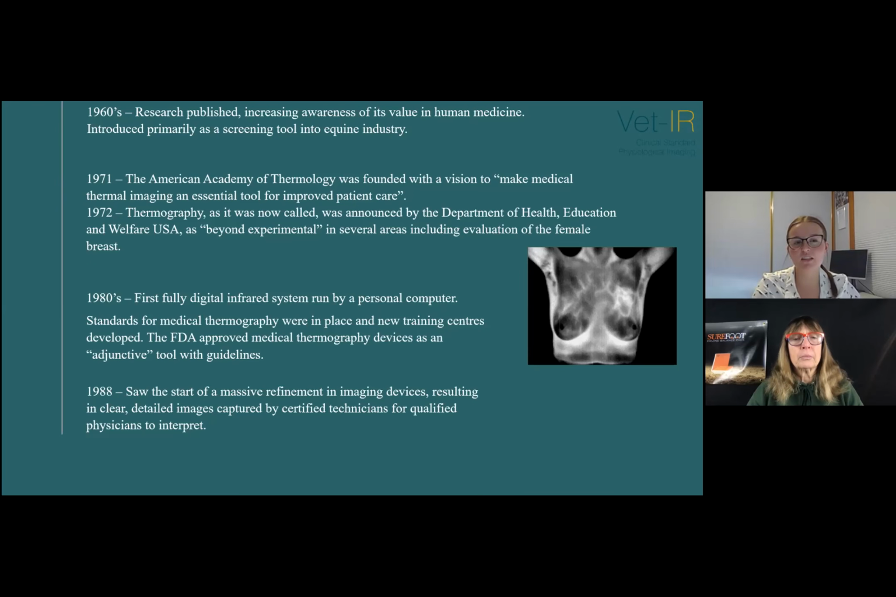udder dysfunction, I believe. Right. Mastitis is where they get an inflammation or infection in one of the teats, and yeah, it can be really serious. So that doesn't surprise me at all to use it in that, because you're going to get an increase of heat when you have the inflammation in the udder. So yeah, that takes me back a very long time to when I knew about mastitis. Okay, right.